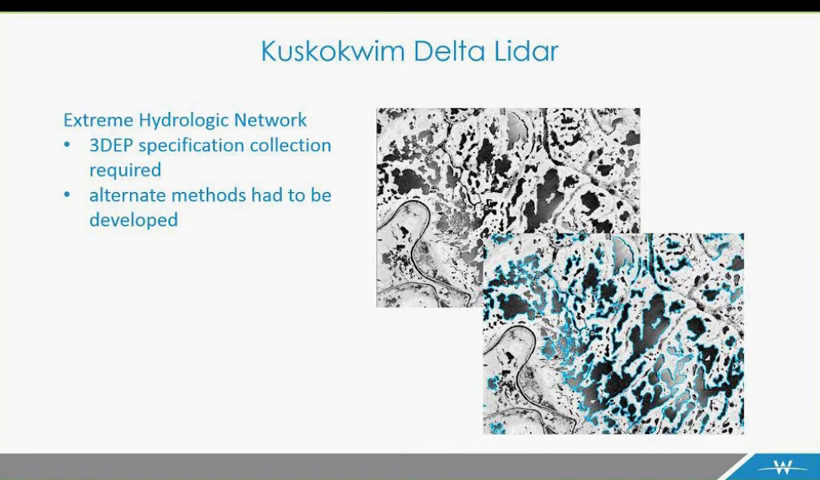On a 3-depth USGS project, we are required to collect any lake that is 2 acres or greater, and any stream that is 100 feet wide or greater.